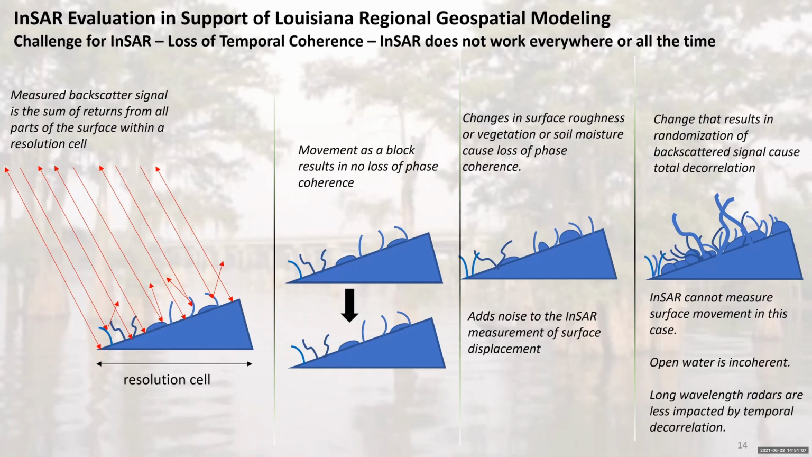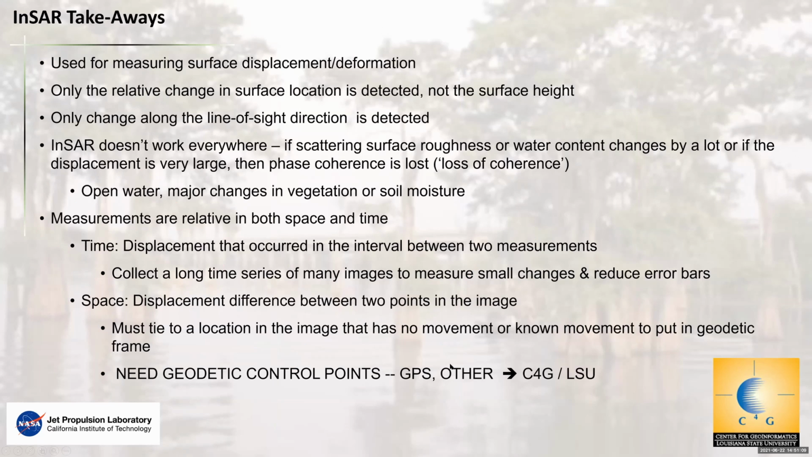So just to summarize the takeaways, for InSAR, you use it for measuring surface displacement and deformation. You can use the fact that it's become incoherent to measure a place where something has changed dramatically.